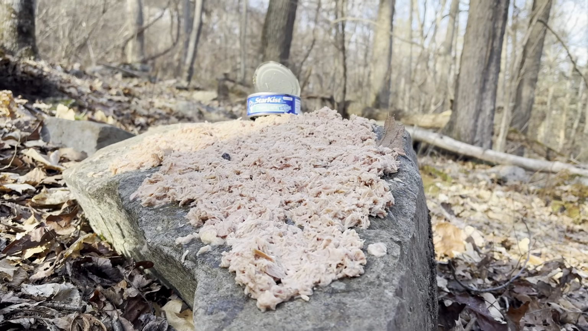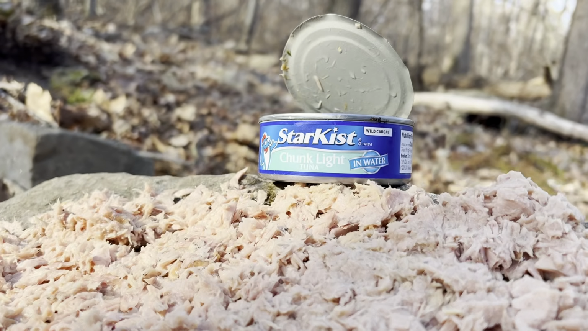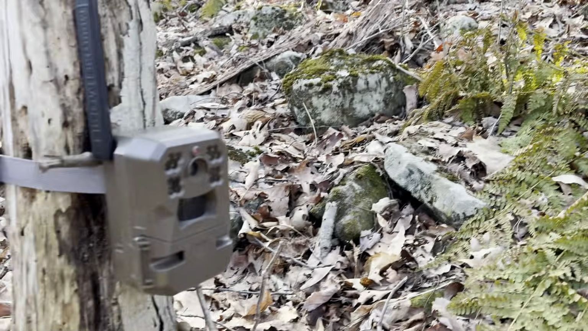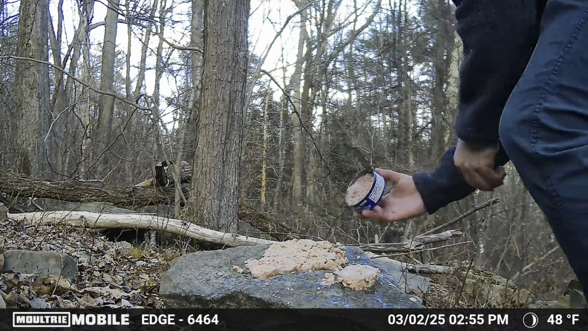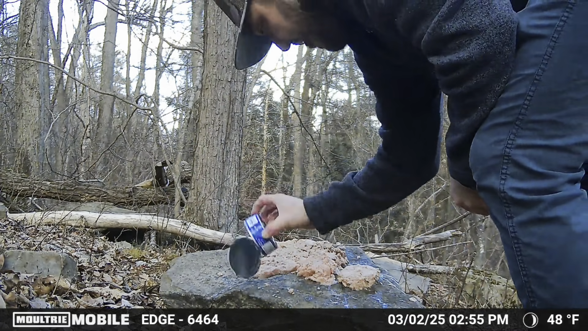Alright guys, in today's video we have a ton of tuna on top of a rock out in the middle of the woods. It's 10 cans of tuna to be exact, and we've got a trail camera set up here on video mode, so the next clip you see should be the animals and wildlife stopping by the tuna pile. Thanks for watching.